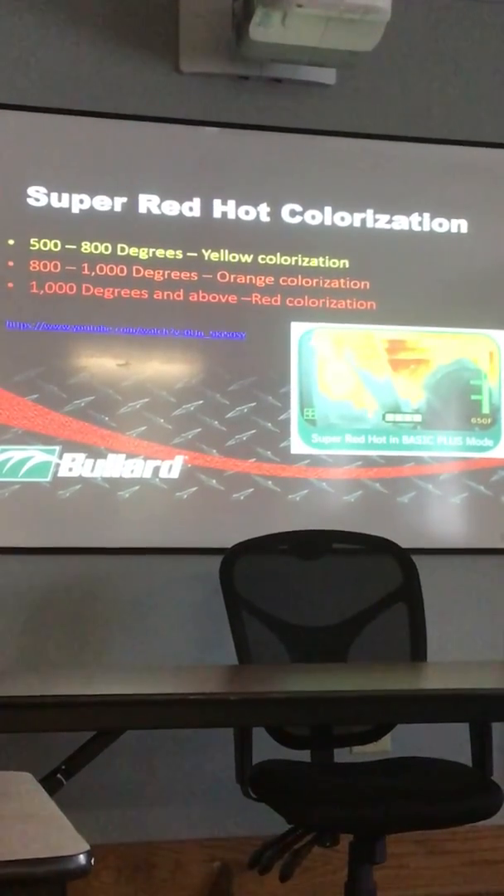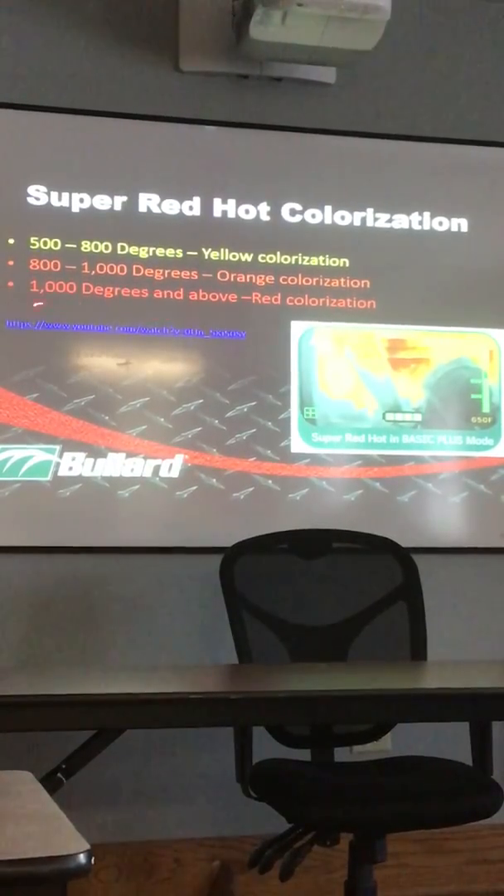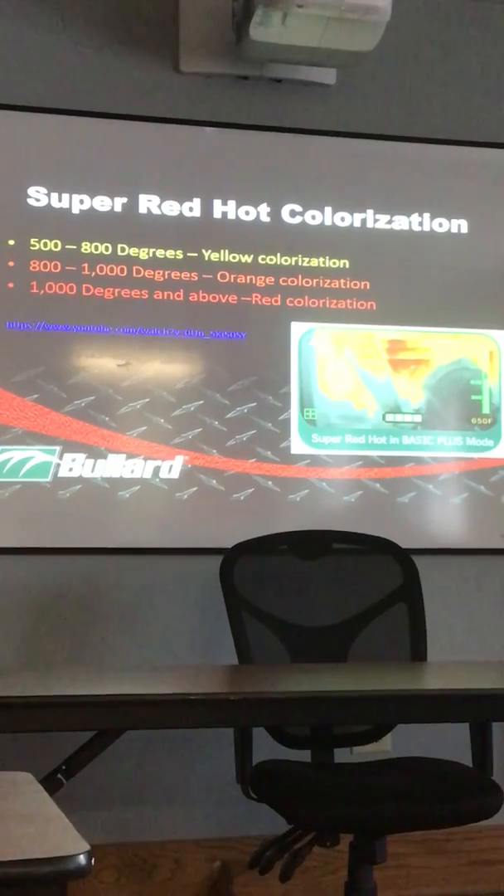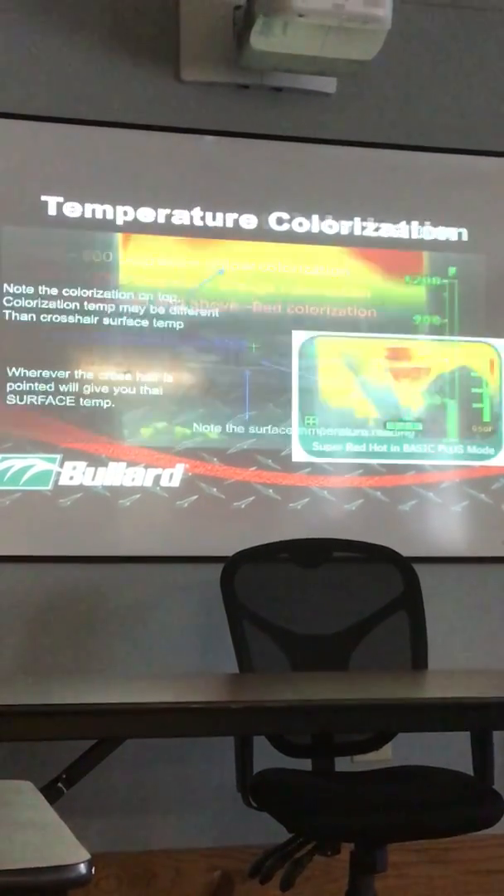So that's an absolute scale that never changes. Those colors never change. The temperatures never change. So you always know that if I have 1,000 degrees, I'm talking flashover temperatures. Get some water on it, cool it down, disrupt the thermal layering.